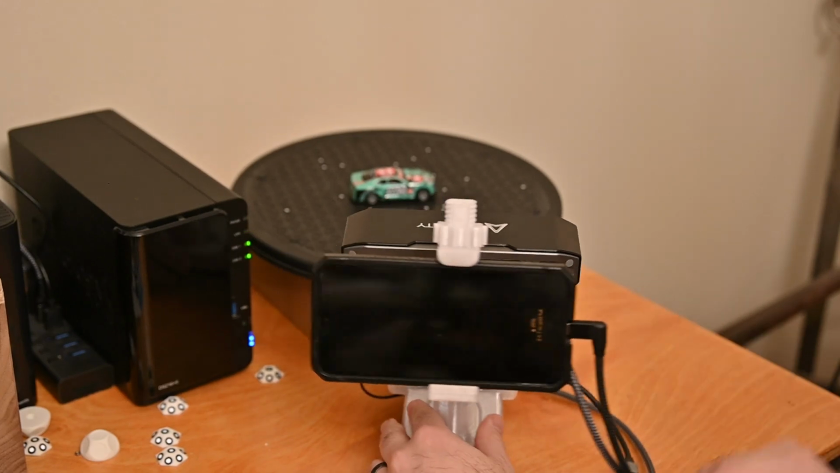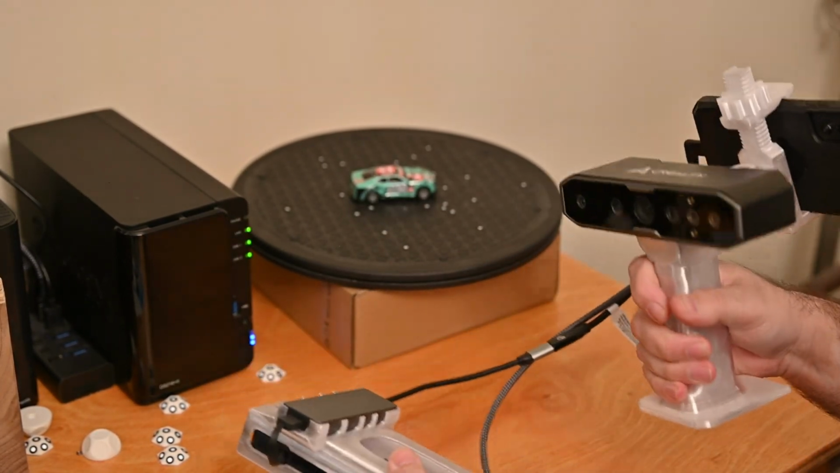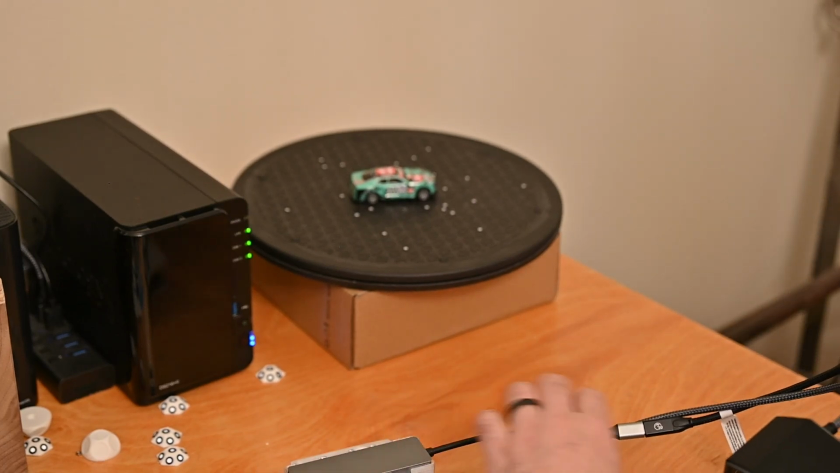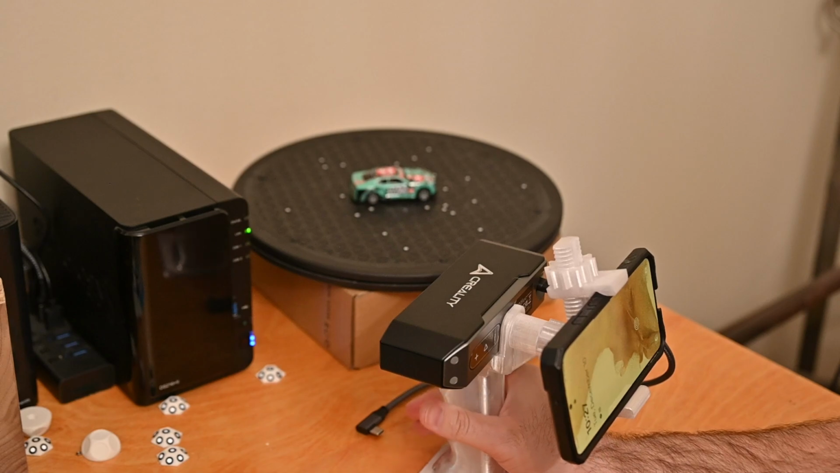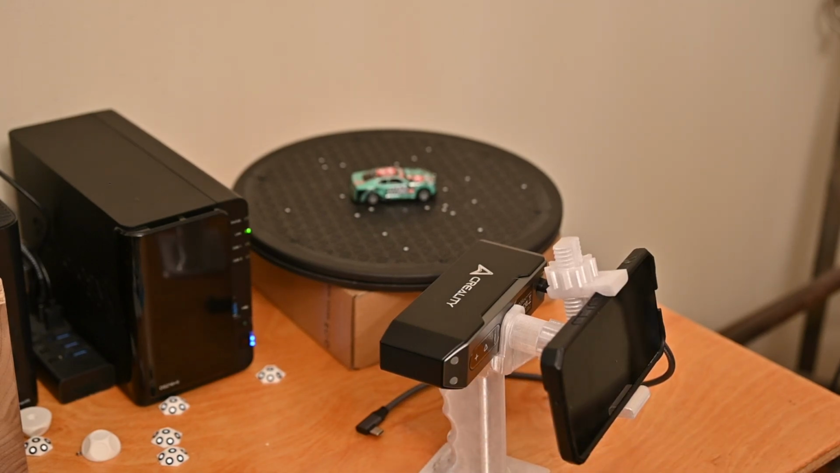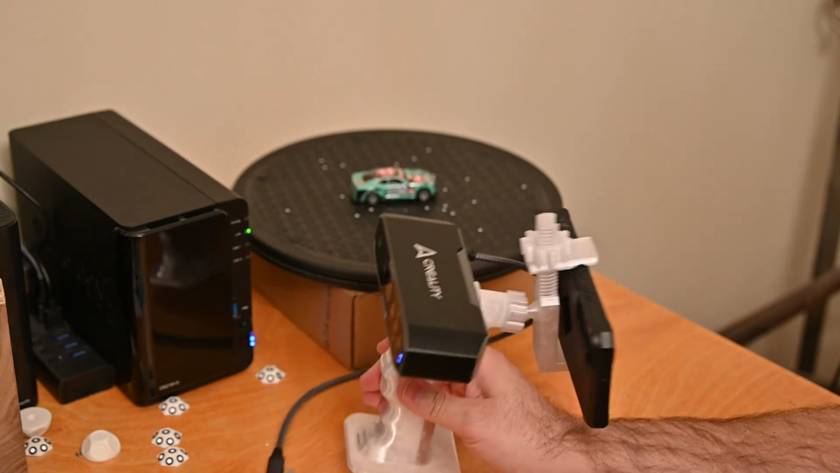So now I'm removing it from the portable solution that I have with the handheld handle and battery bank. And I'm going to hook it up to the computer now, the desktop. And we'll wind up running a test doing the same scan in the same way.